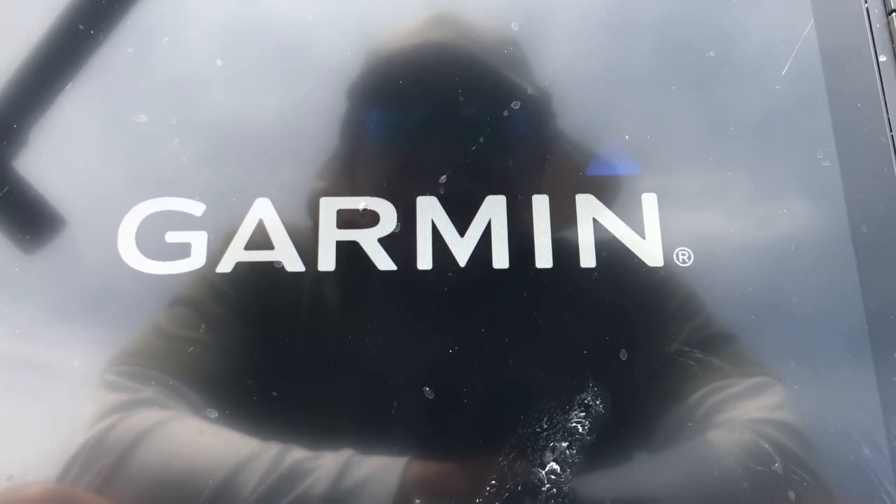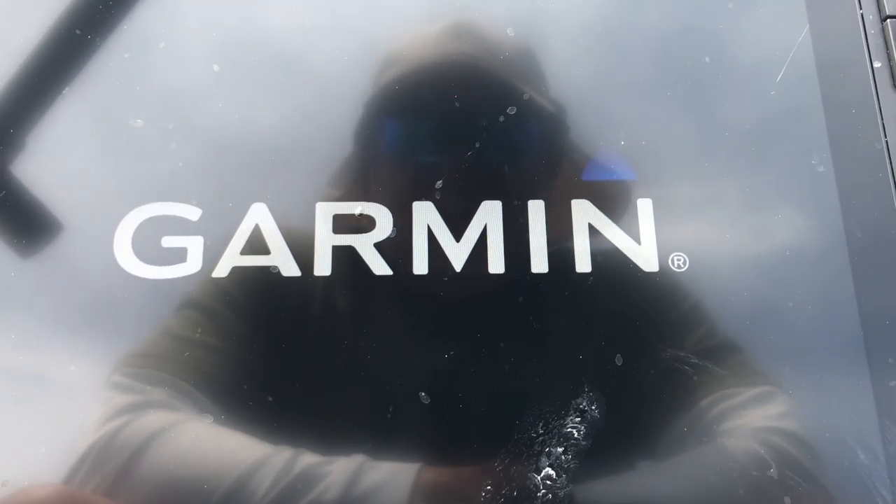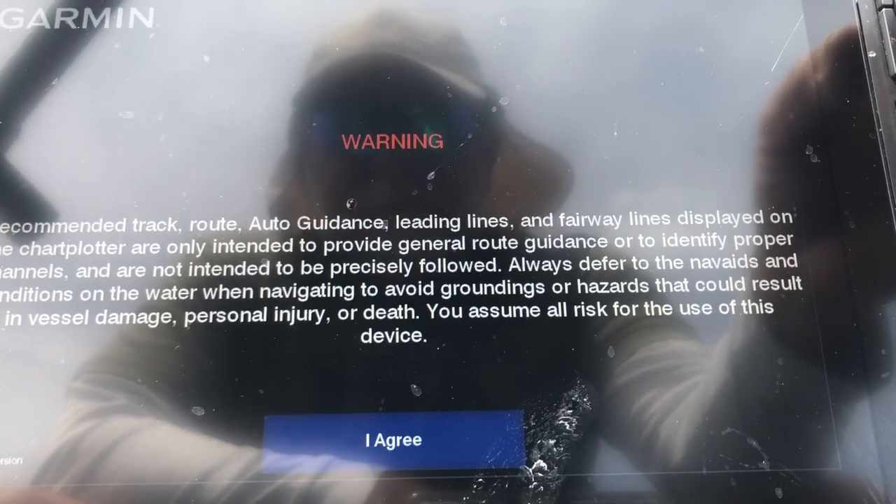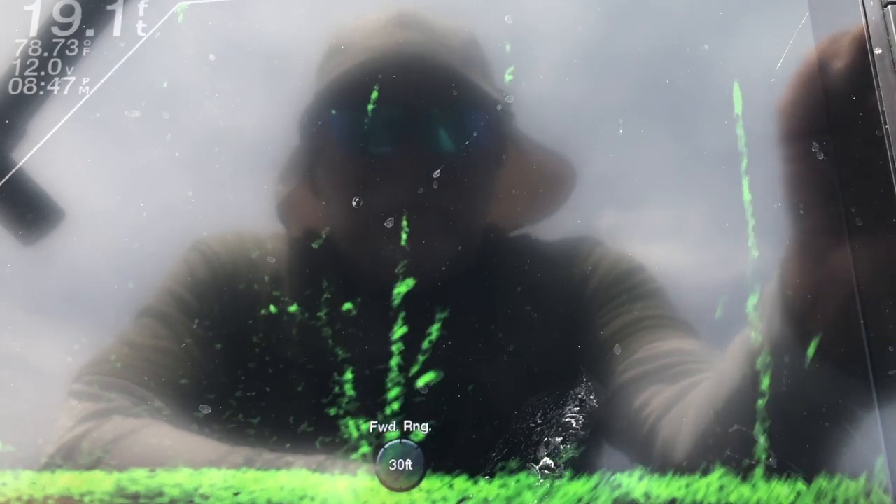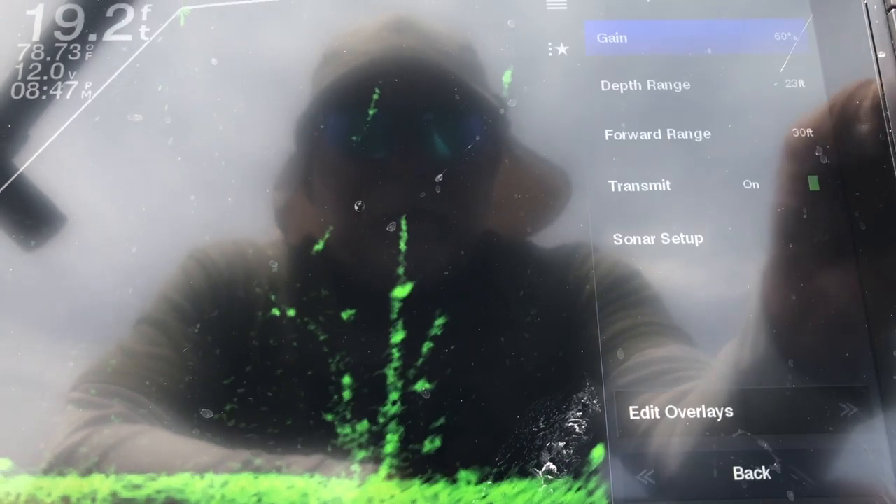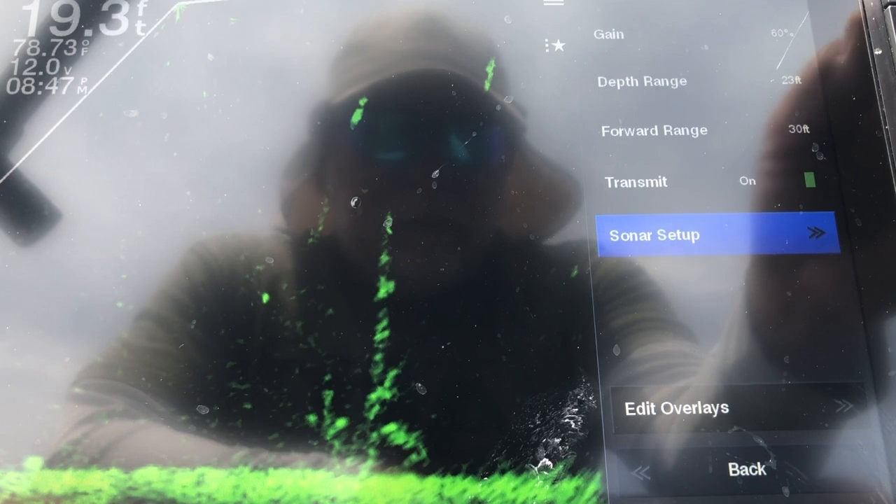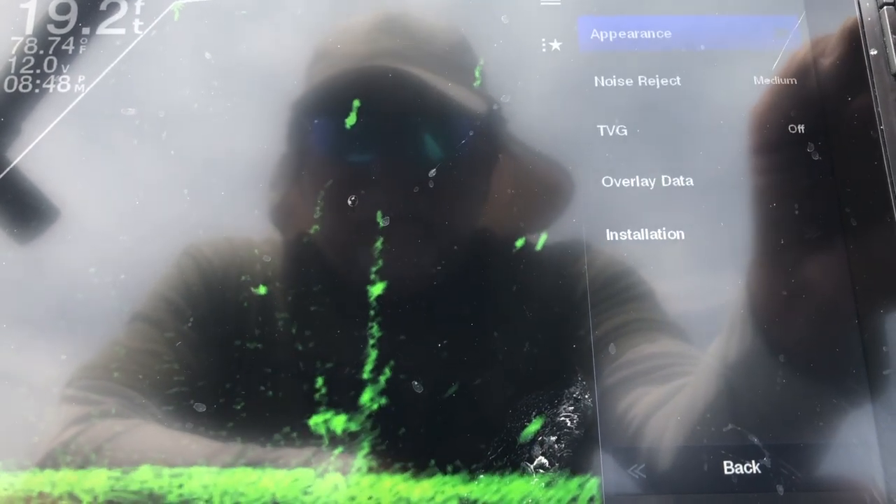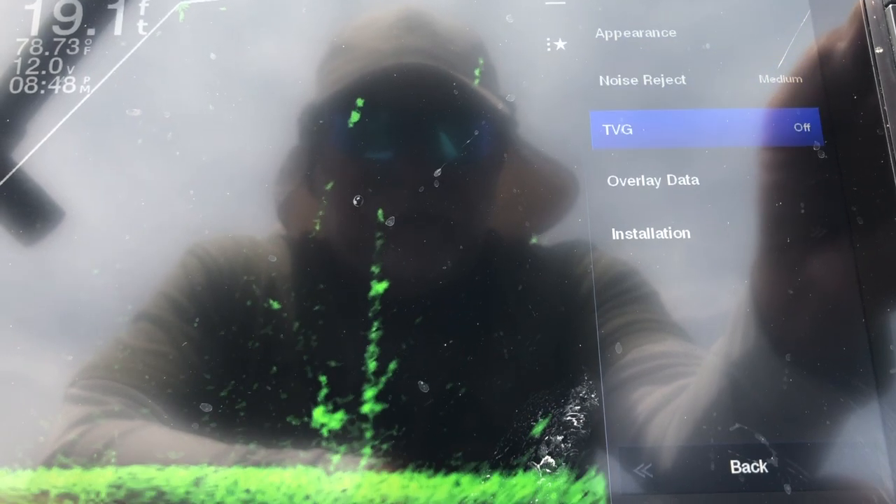Okay, any minute now. Come on, Garmin. Shows that I have 12 volts.